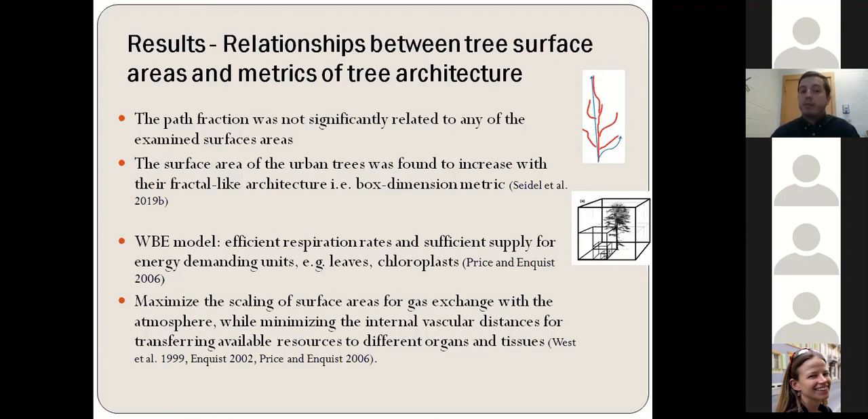And according to the WBE model, this indicates that there is efficient respiration rate and sufficient supply for energy demanding units such as leaves and chloroplasts because of the maximization of the scaling of surface areas for gas exchange with the atmosphere and the minimization of the internal vascular distances for transferring available resources to different organs and tissues because of the fractal character of the trees.